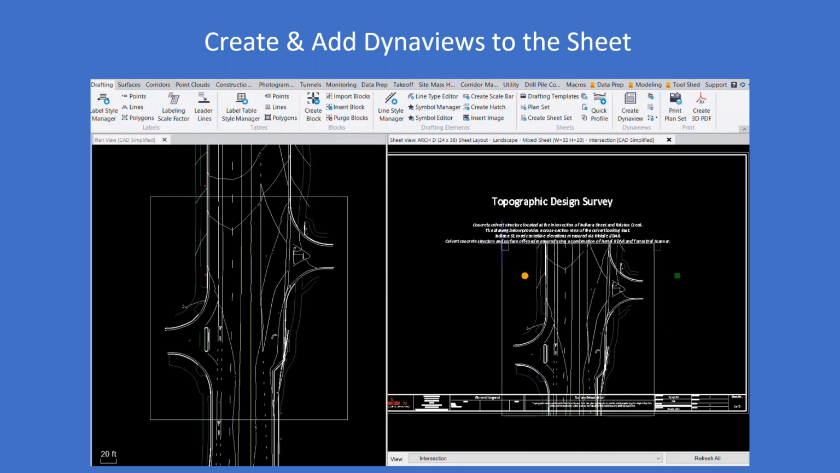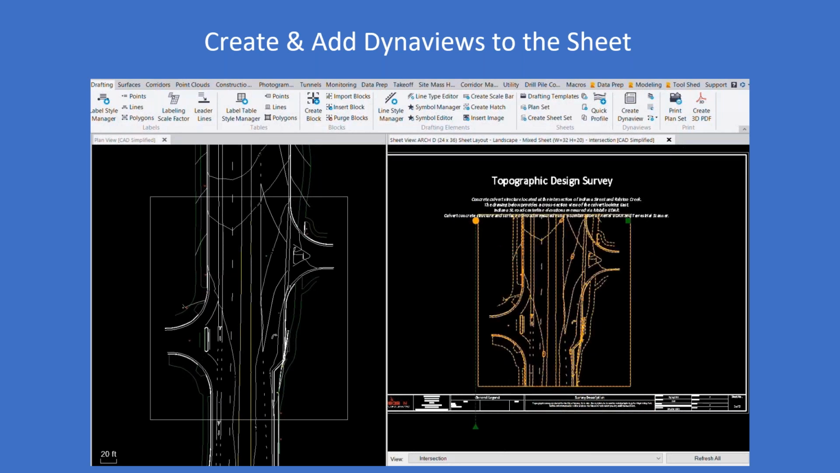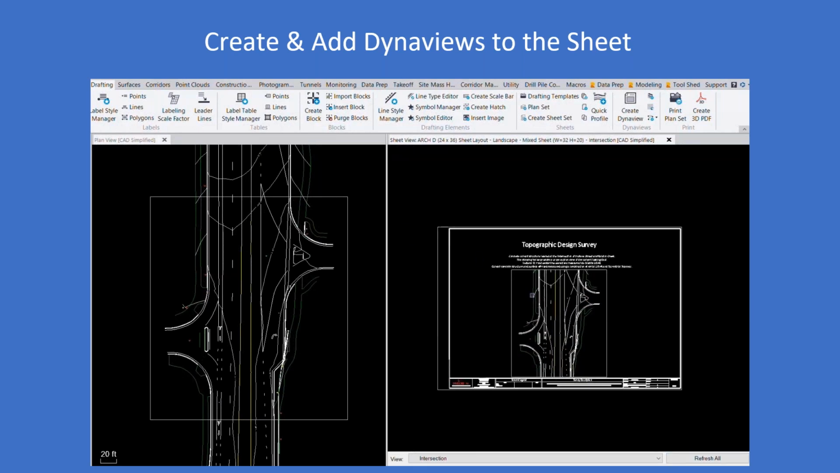And I can reposition that, rescale it, move things around on my sheet to make things fit the way I want them to look. But the idea here is to utilize what are called Dynaviews to port your 3D line work onto your 2D plan sheet.